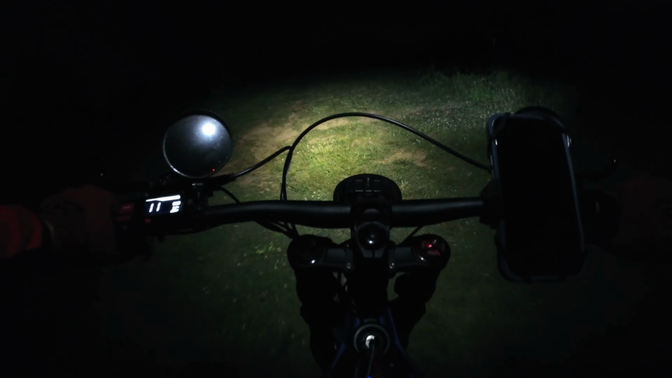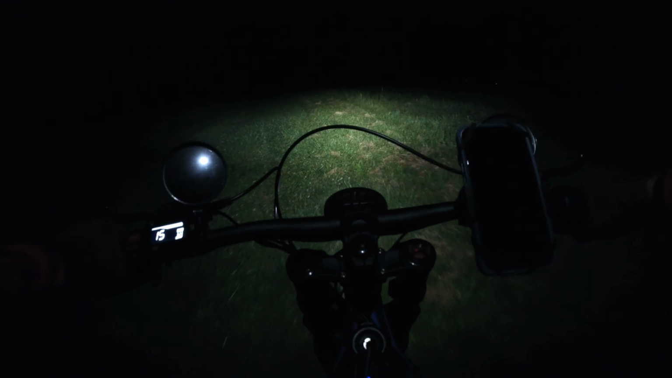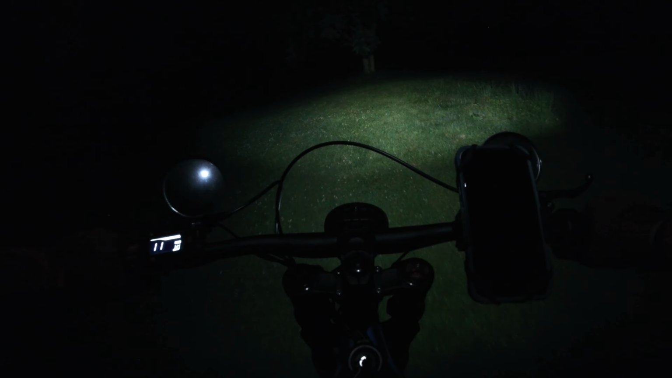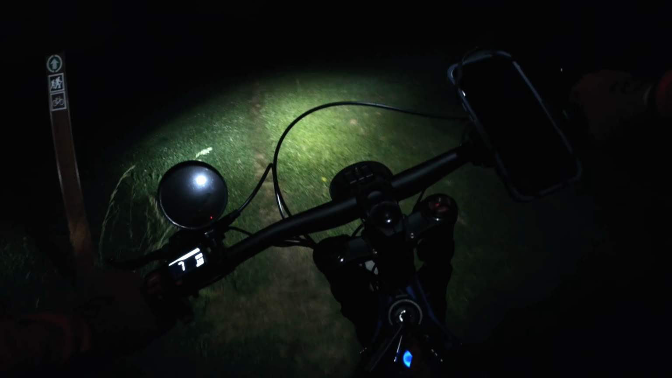Again, I'm not going to go back through the actual mountain bike trails because I'm trying to be respectful and not destructive to stuff. So this is, again, near Seneca Park. It's actually pretty close to the interstate as well, Interstate 64.